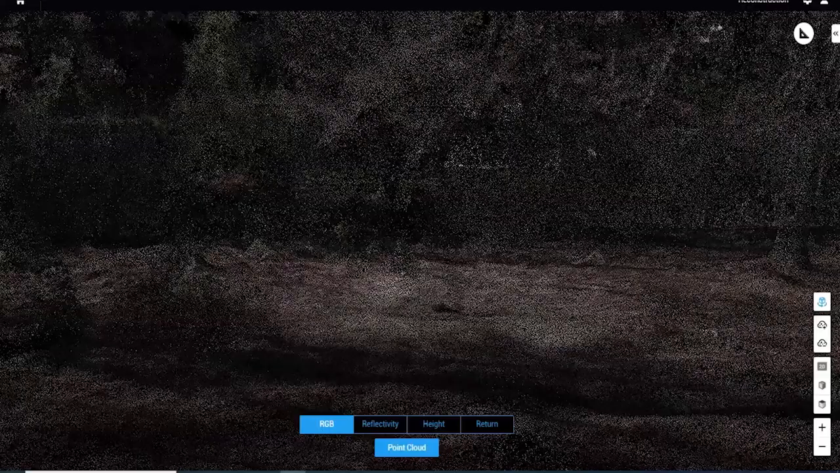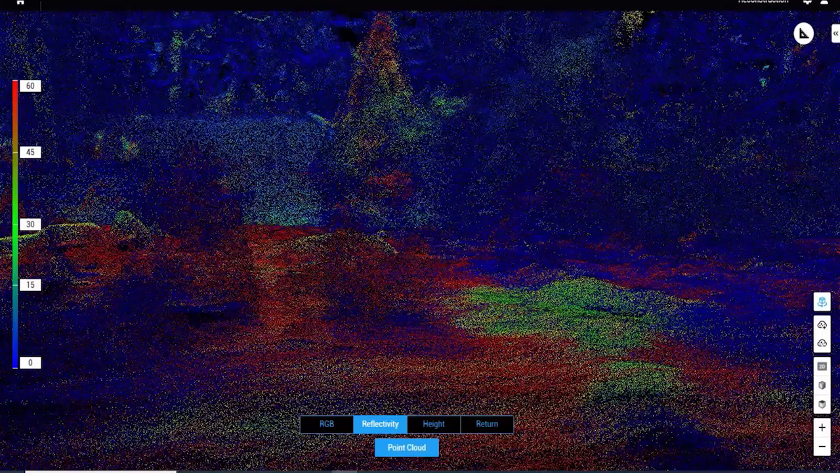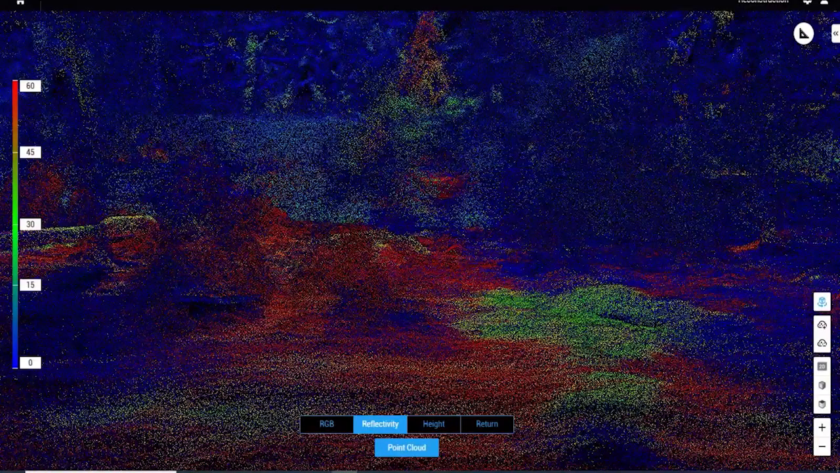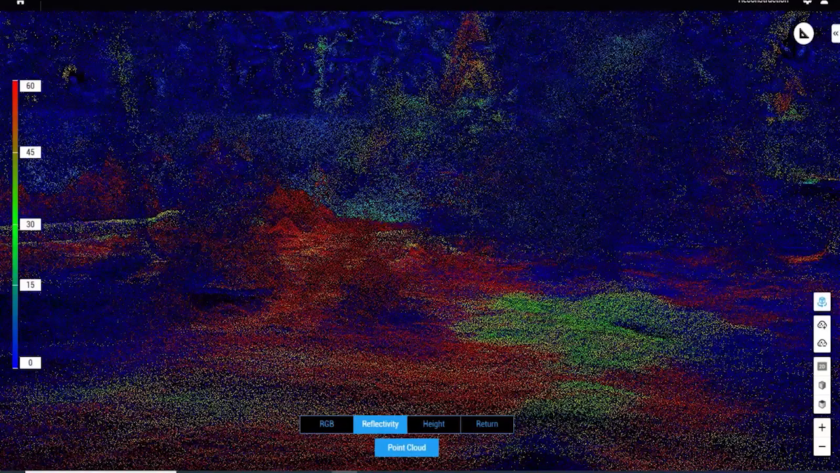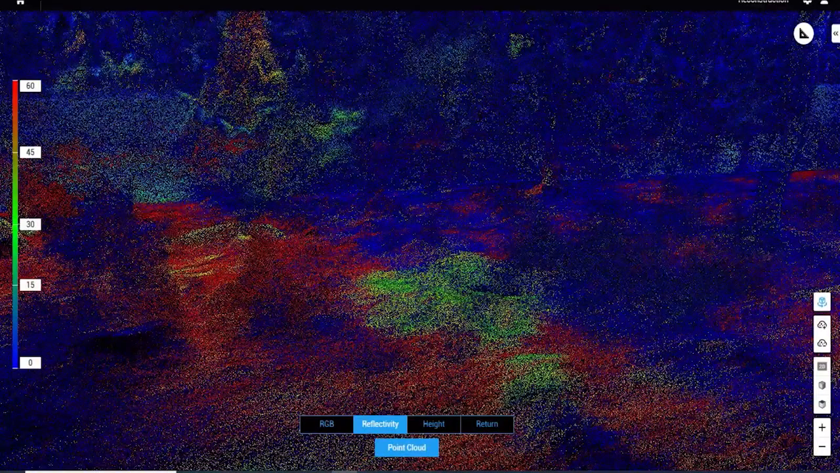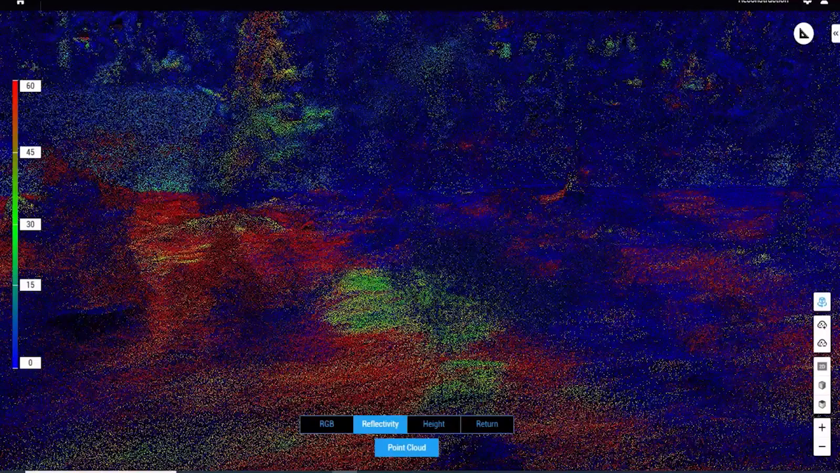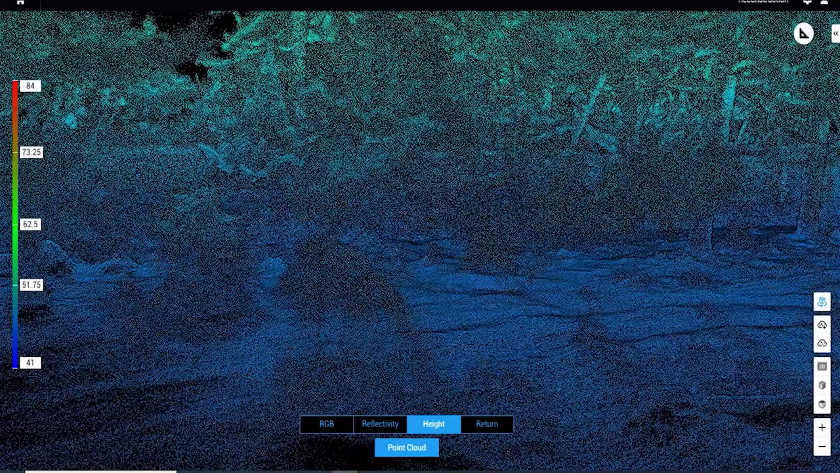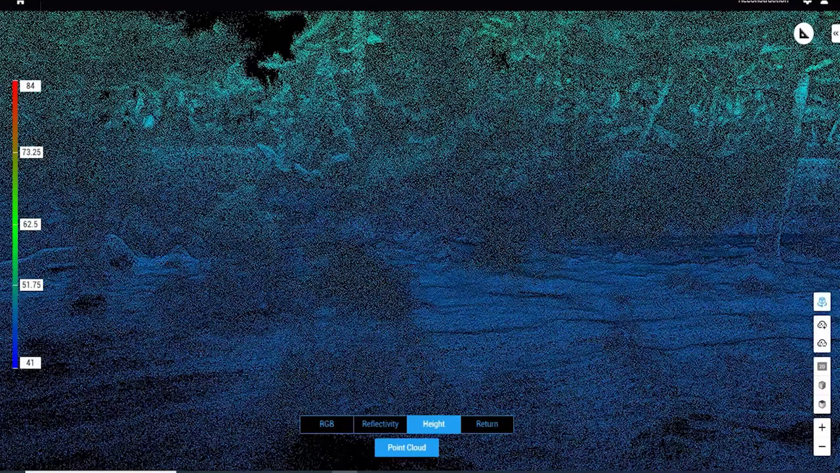And moving on, this is the reflectivity. This is just showing how the light emitted by the scanner interacts with the Earth's surface. So this is the reflectivity view of the 3D point cloud. And moving on to the height. Now this shows the elevation changes across the site, highlighting the higher and the lower points of the data set.